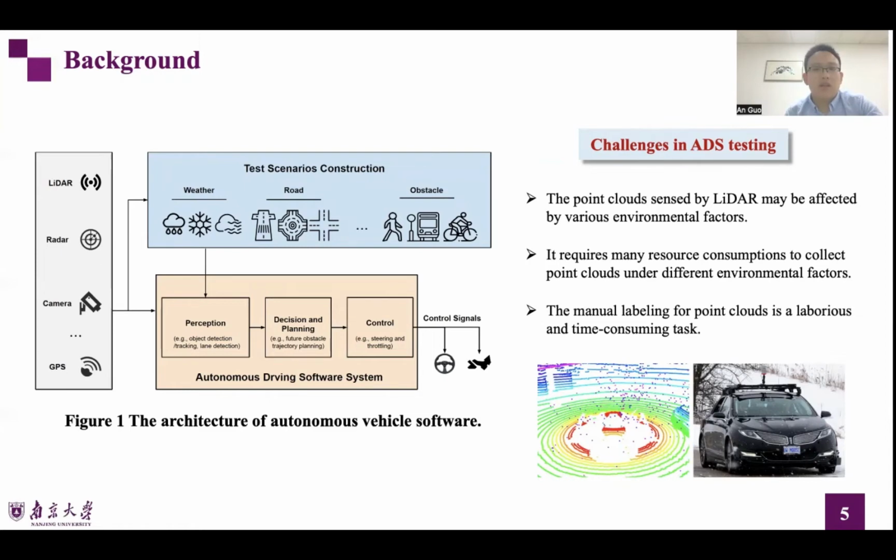Next, the testing process of modern autonomous driving systems heavily depends on the collected dataset because of the diverse environmental conditions. It requires many resources to collect point clouds under the different environmental factors. Finally, the manual labeling of point clouds is a laborious and time-consuming task that needs a massive workforce to manually examine the visualization results.